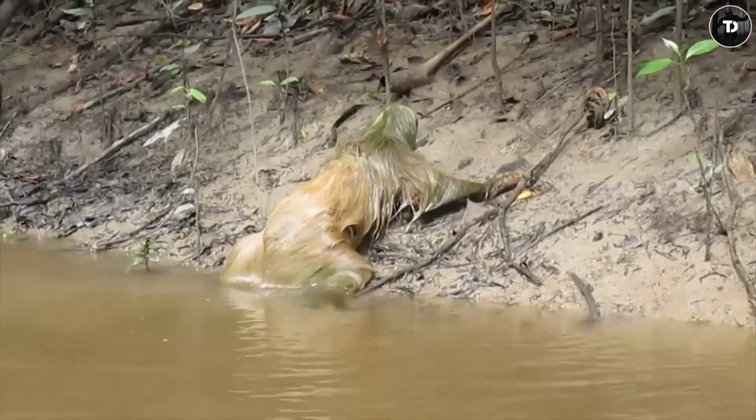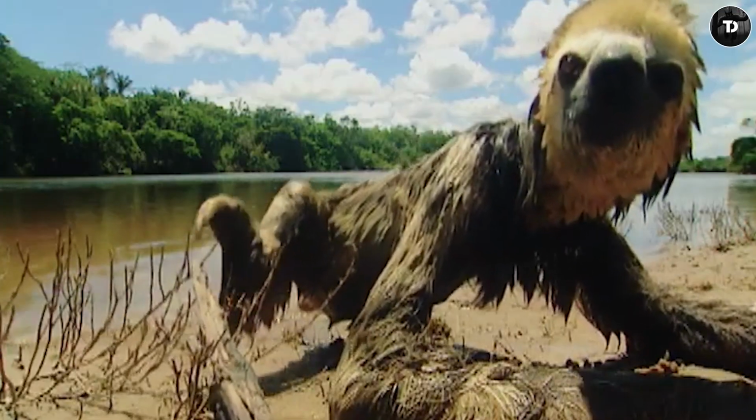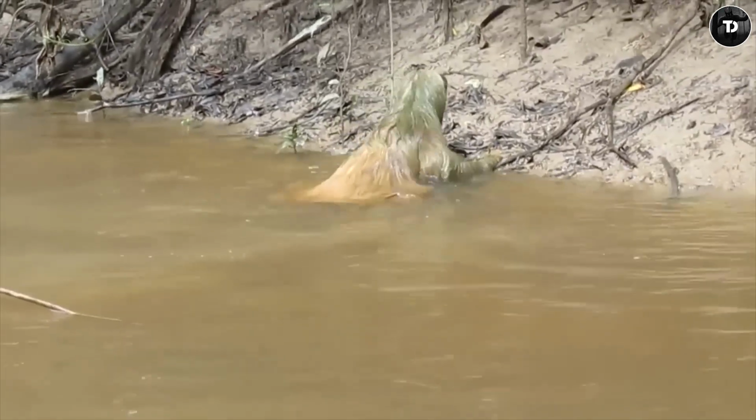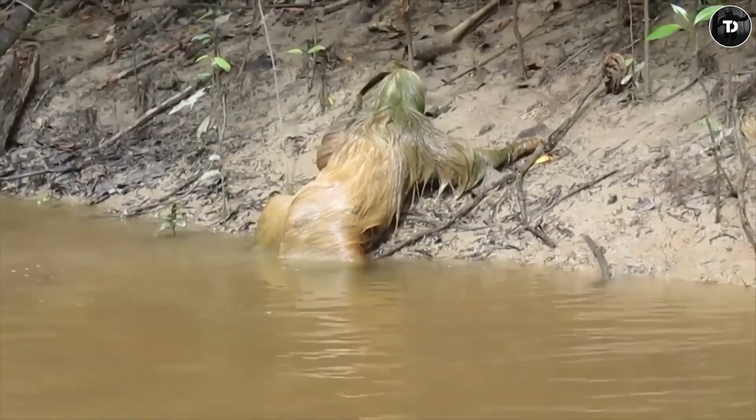You don't have to rack your brain. It was later confirmed that this weird-looking creature was just a poor little sloth. He was trying to get out of the water when those people stumbled upon the scene.